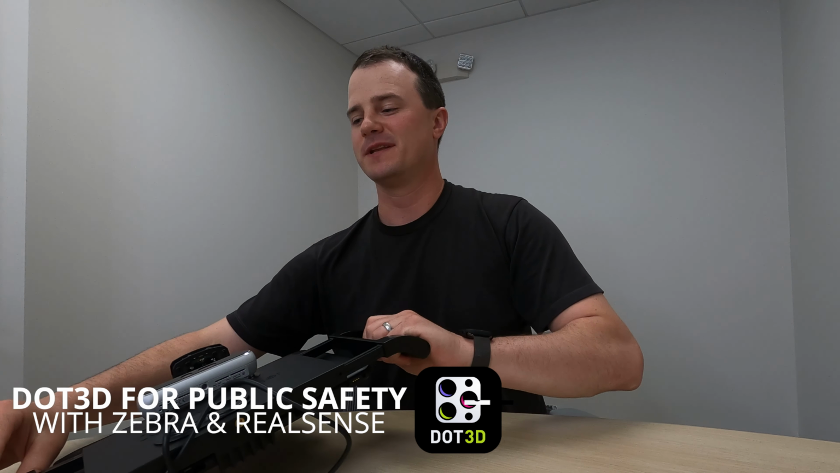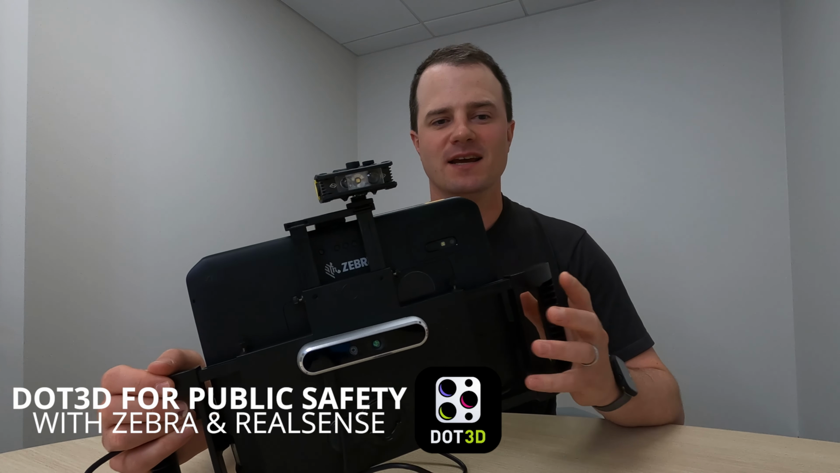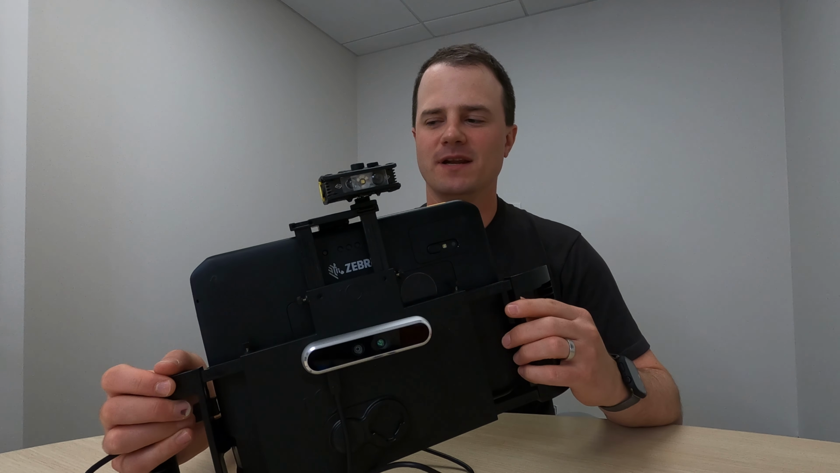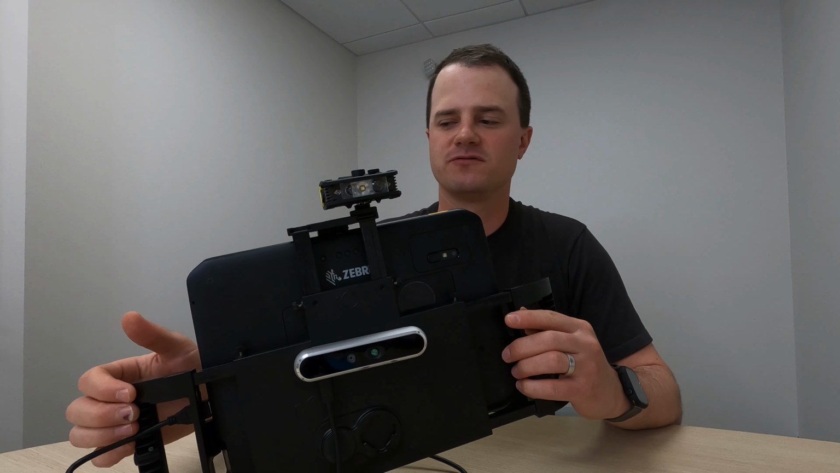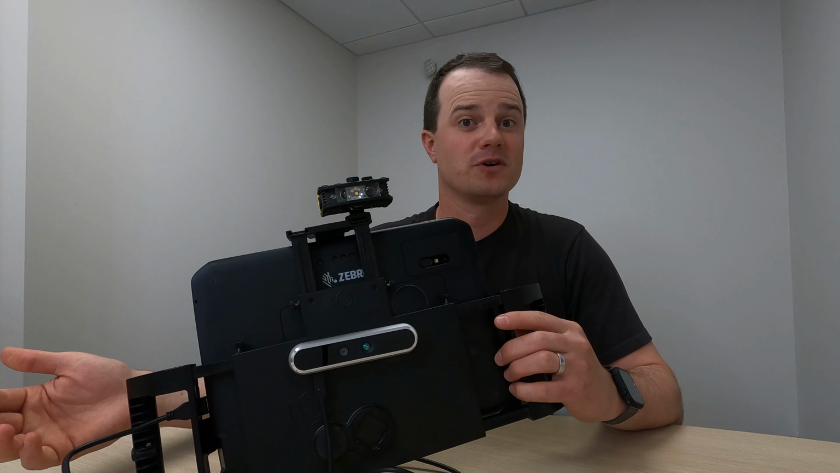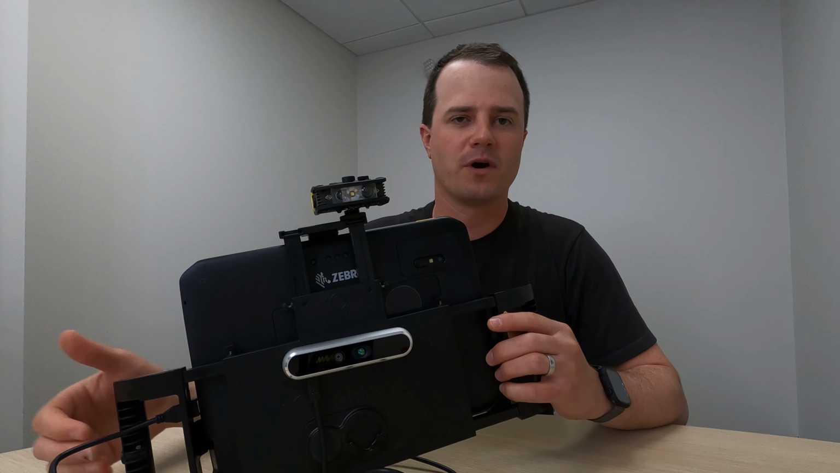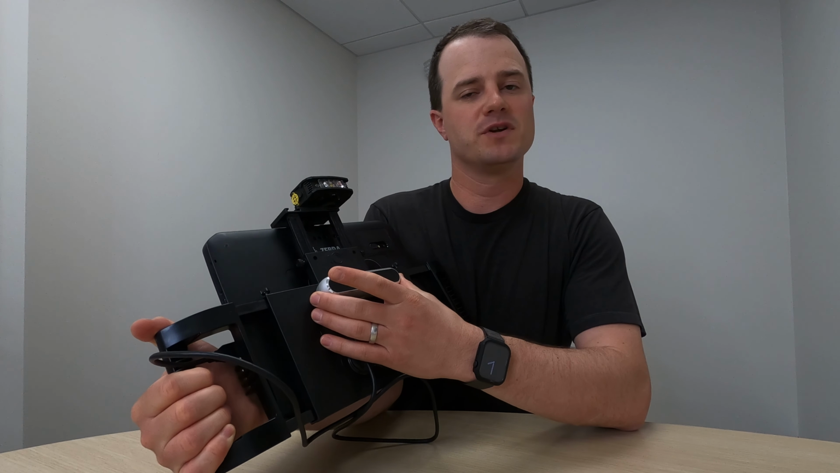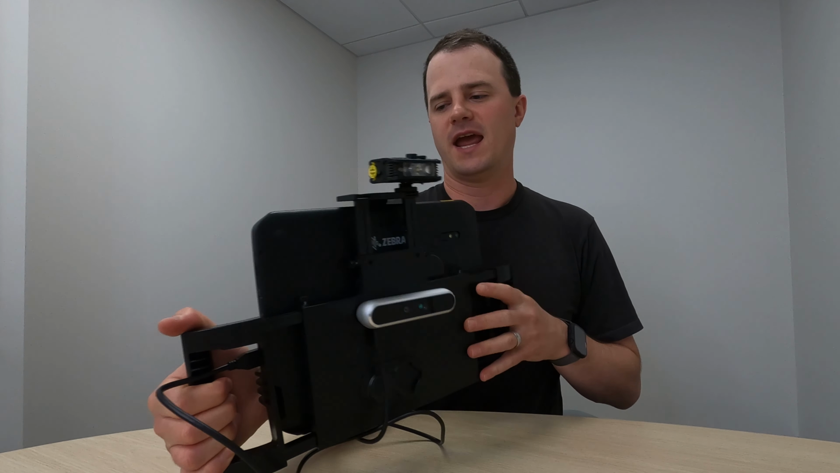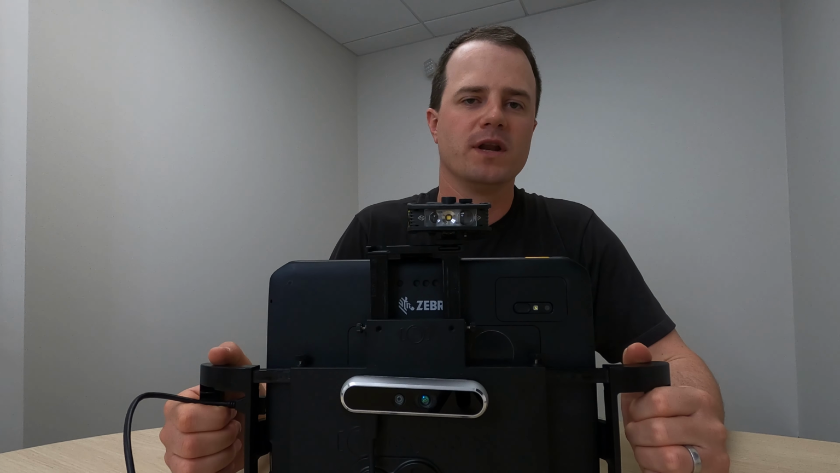In today's session, we're going to be testing out the new Zebra ET85 rugged tablet PC. This Intel i7 Windows tablet is super powerful and awesome for everything from your police cruiser to the construction site, and it also works really well as a handheld 3D scanning kit, so long as you pair it with the right hardware and software, in this case being an Intel RealSense Depth Camera D455F, and the latest Dot3D Pro software installed and activated on Windows.